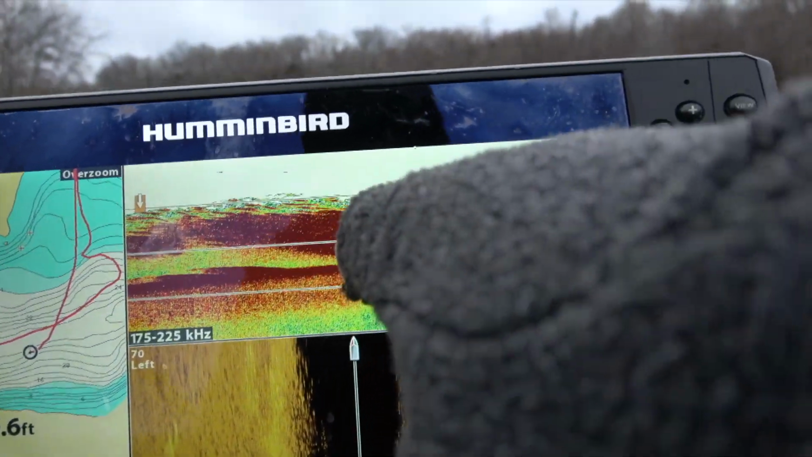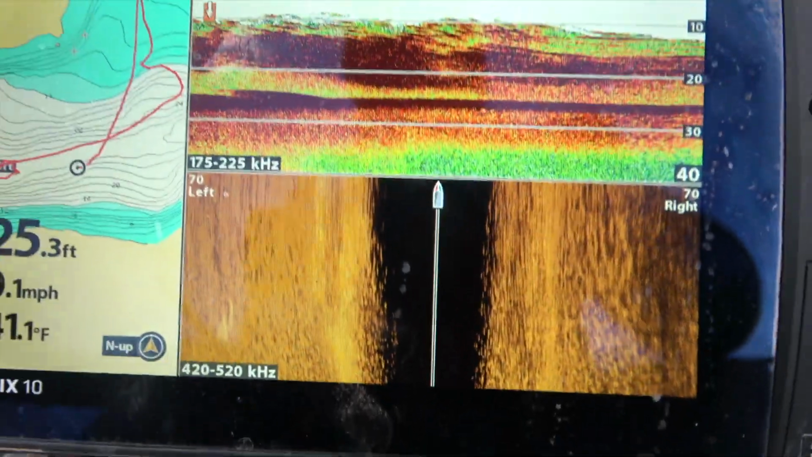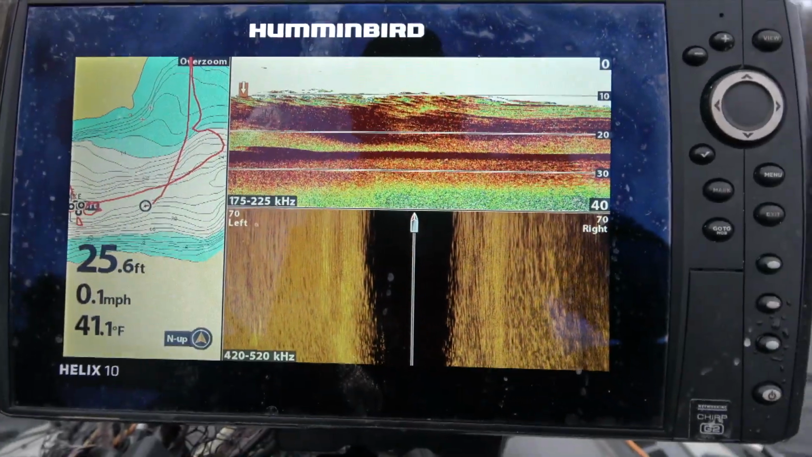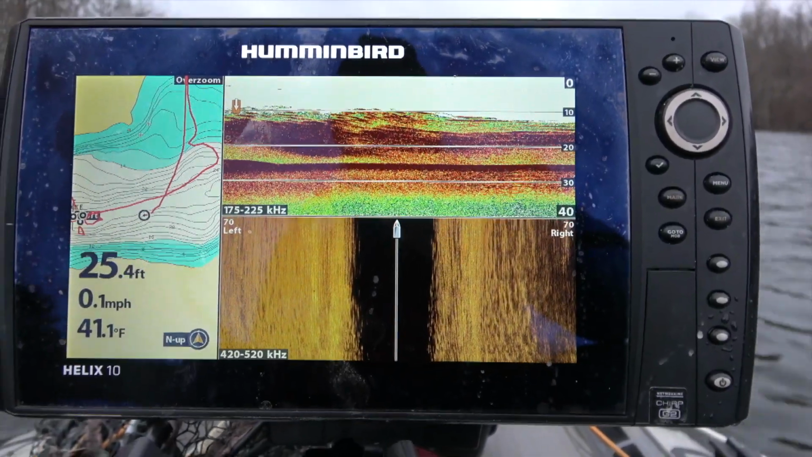That's the bottom. That's all fish. All, I think, gizzard shad. So, good spot to vertical jig on them.